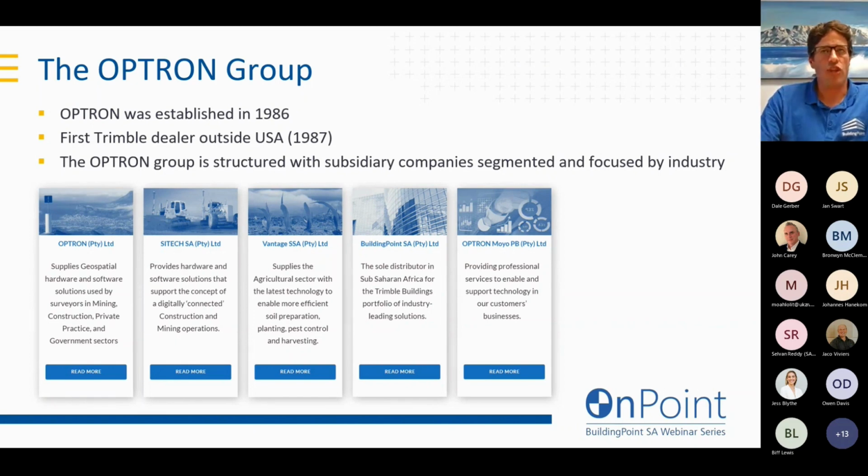Probably best known is Optron Pty Limited. They have served the geospatial and survey sector for many years. Then we also have a heavy civils division called Sartec. These are the guys that fit precision and automated guidance systems onto large earth moving equipment and sell and support bespoke civil engineering survey applications and equipment.